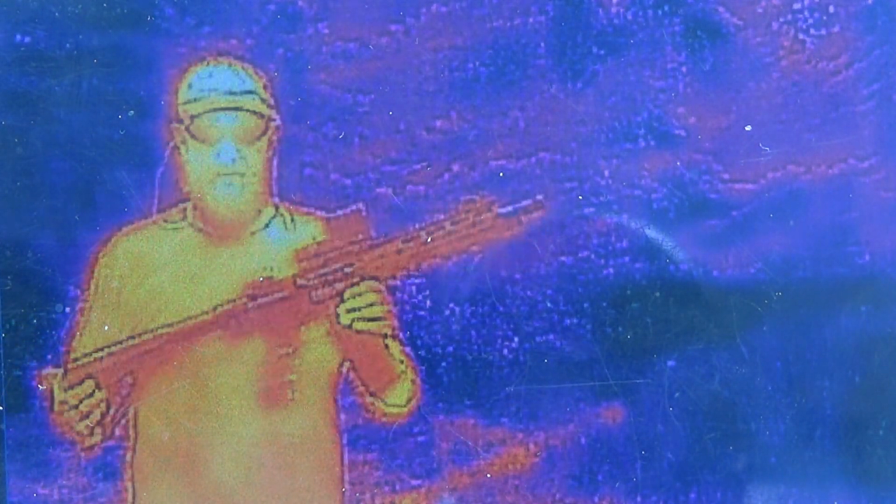Right now, it's dark. The whole rifle is dark because it's very cold, or the same temperature as the air. I assume that's going to change really quick.